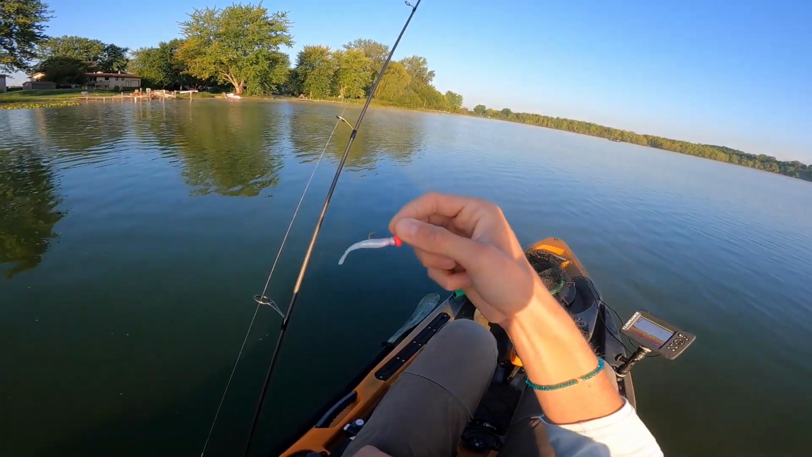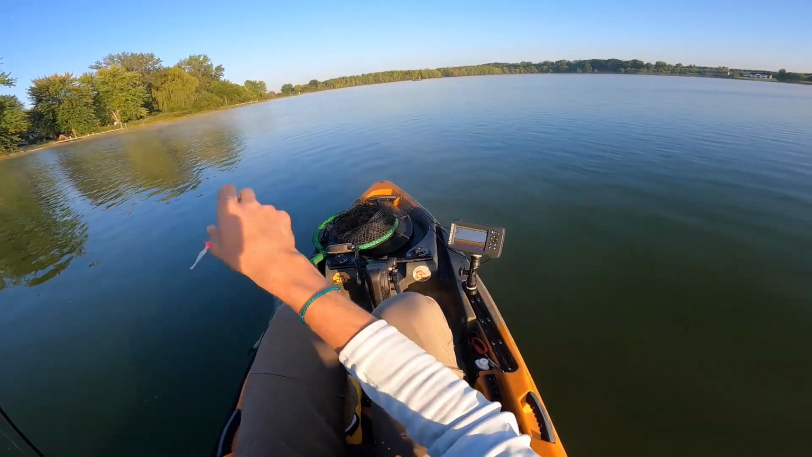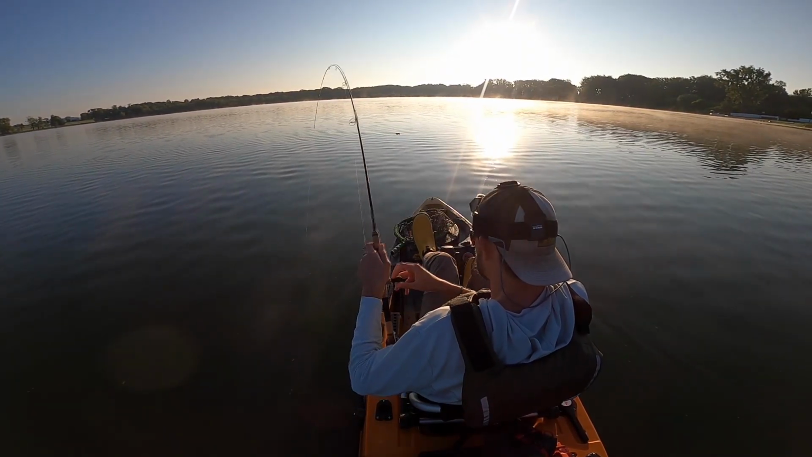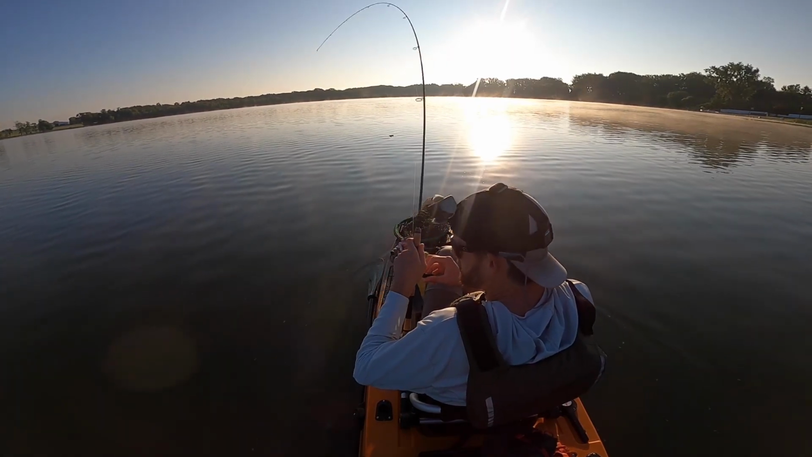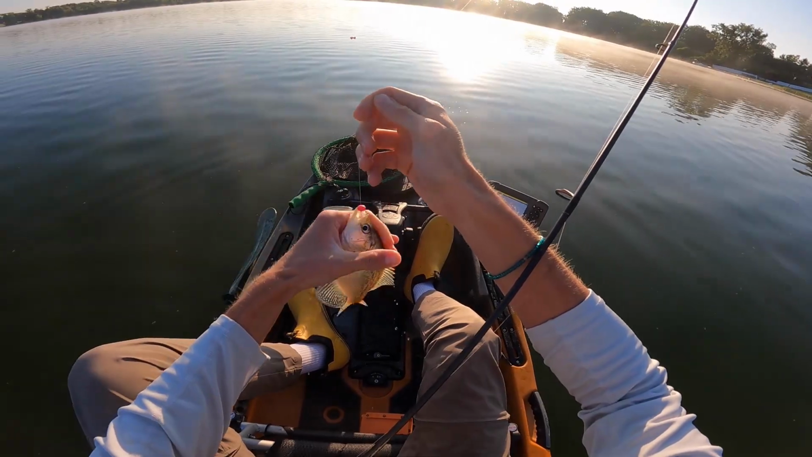I've got that Mule Minnow 2.2 rigged up on a 1/16 ounce pink mule jig. That should be a crappie killer right there. There's one. There you go. First cast with the 1/16 ounce jig, and I've already got a crappie.